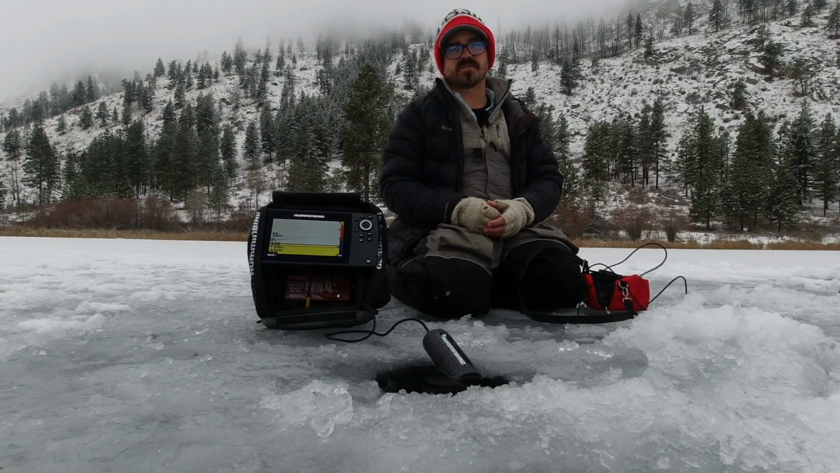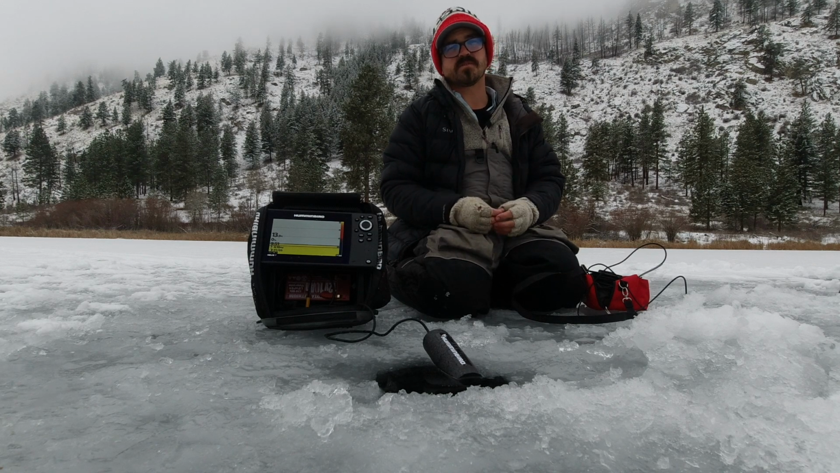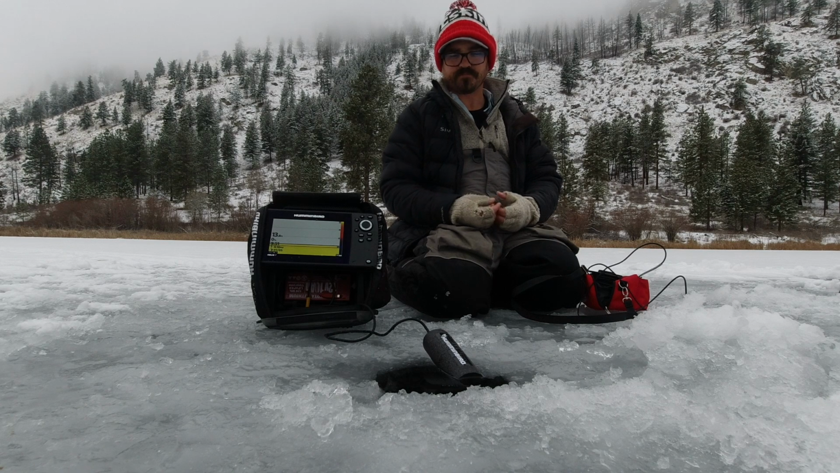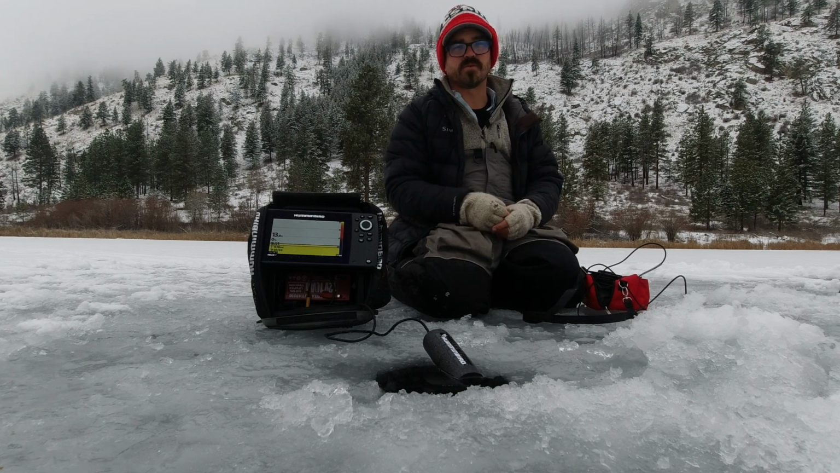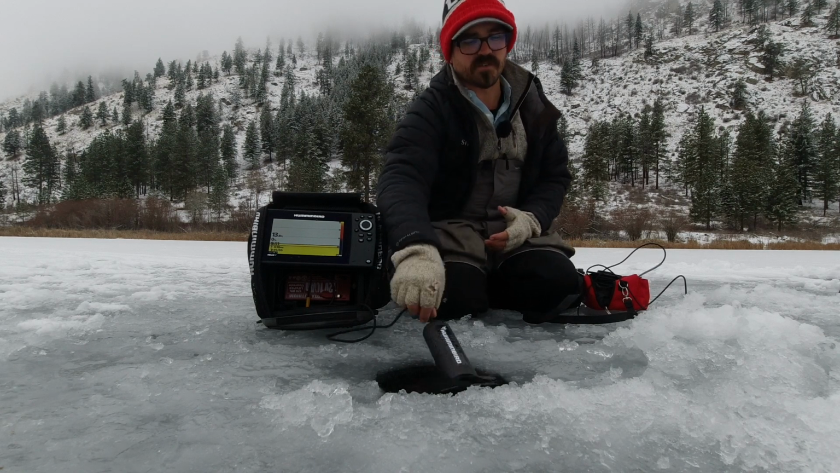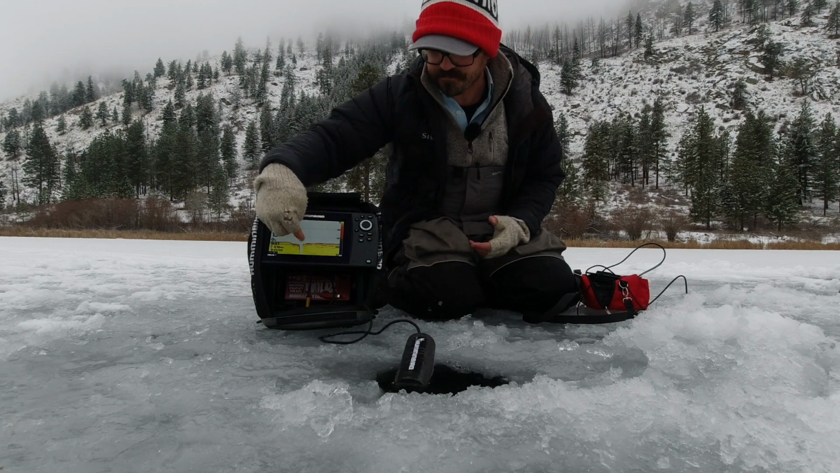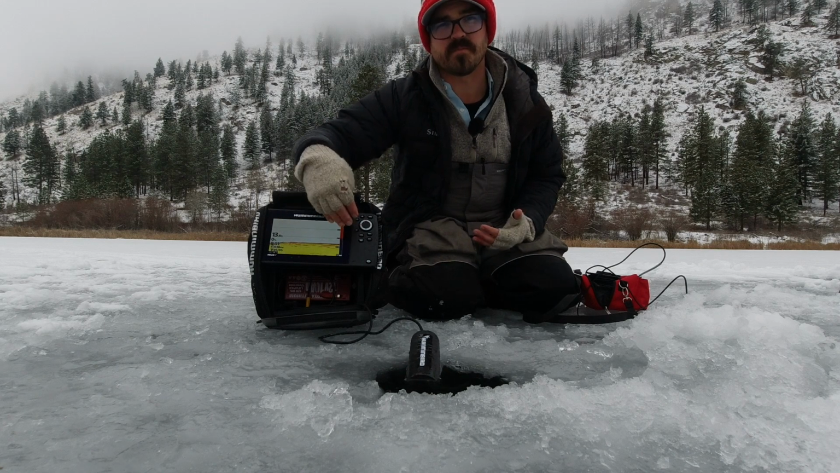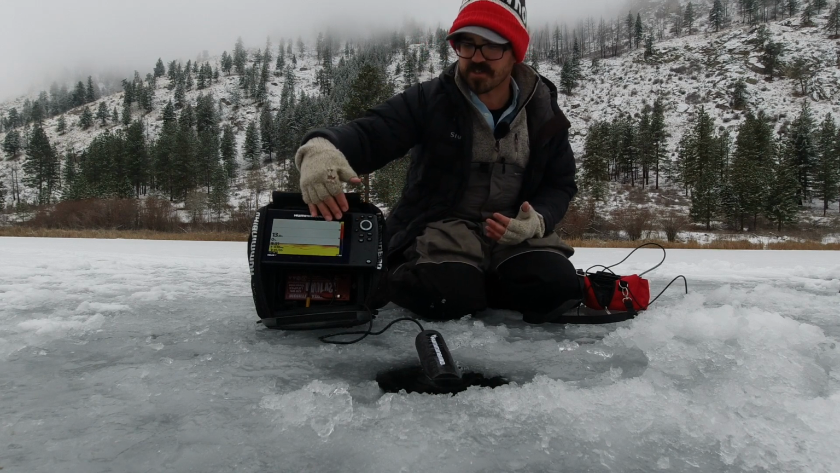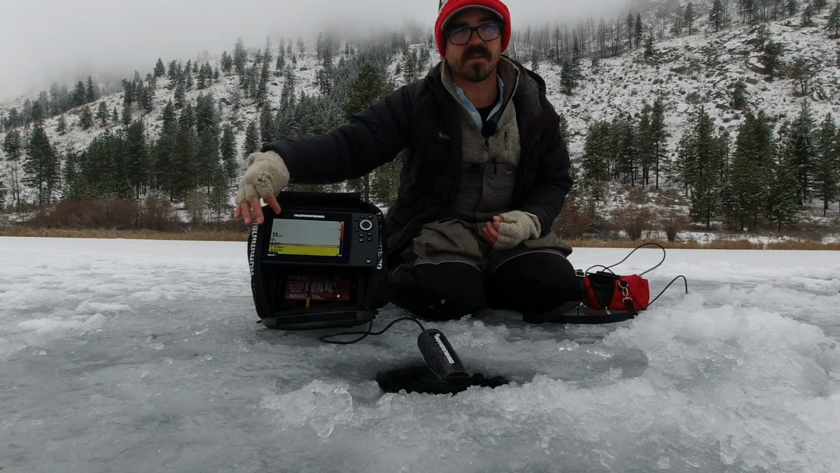Now let's talk about the features of both of these in terms of scouting. And I think this is where they really differentiate themselves in terms of their strengths. When I'm out scouting and drilling a bunch of new holes and trying to look at the depths and the bottom structure, the sonar is very easy to use because I can walk along, drill a hole, drop this down, and instantly get a readout. Since I know how to read the bottom in terms of the strength of reflection, and I can use the features on this, I instantly get depth.